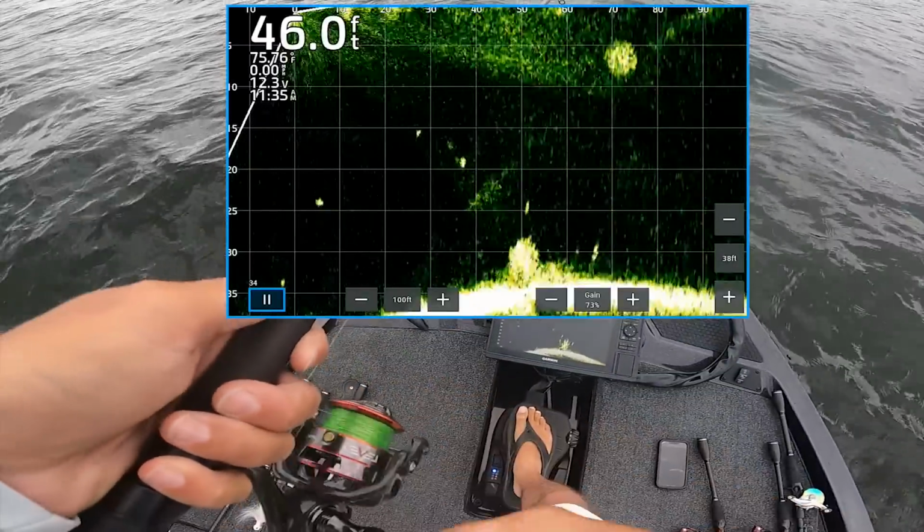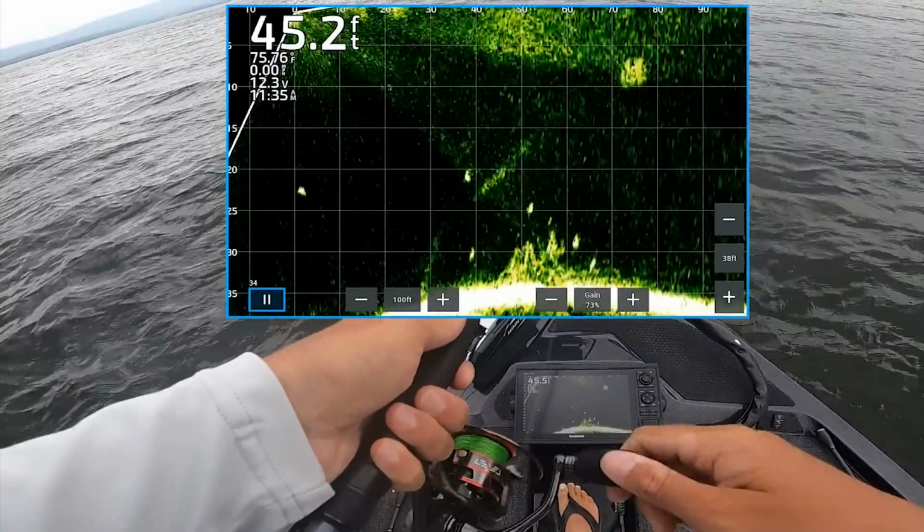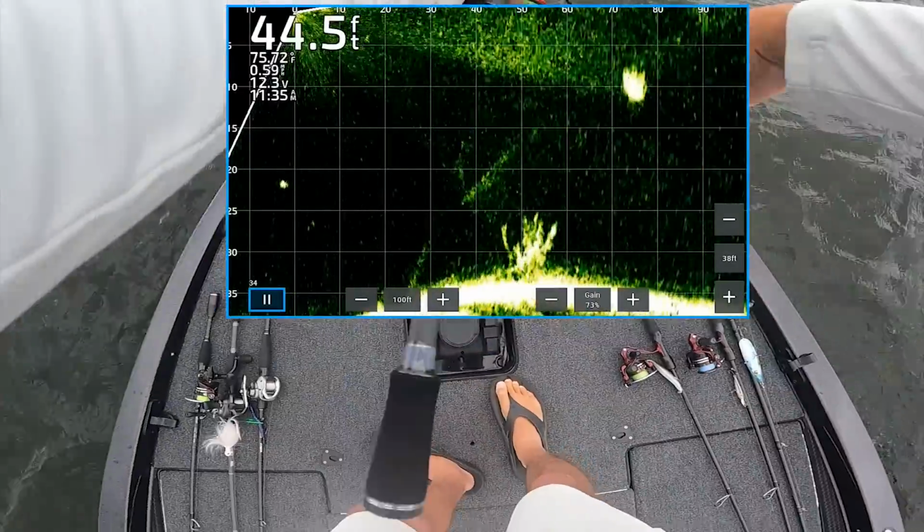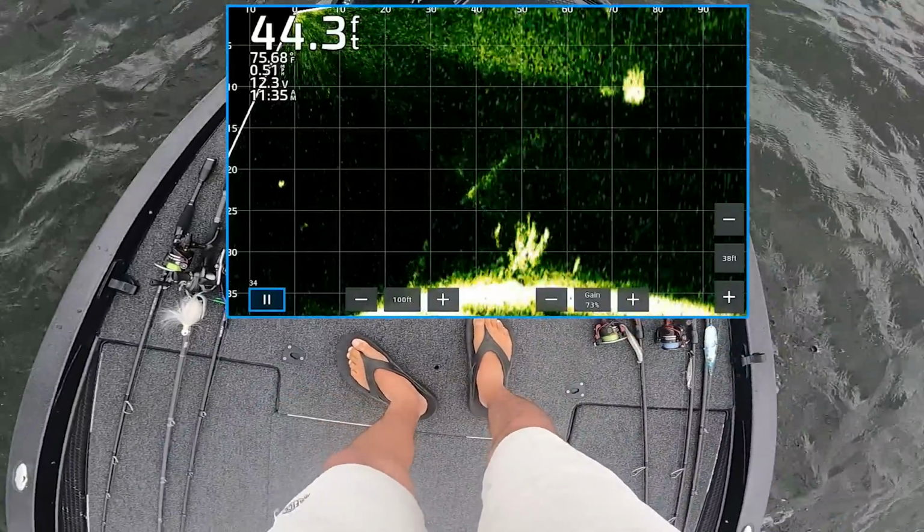Darn it, darn it. We still got a minnow on. We still got a minnow. Maybe I can make a cast past this. There we go.